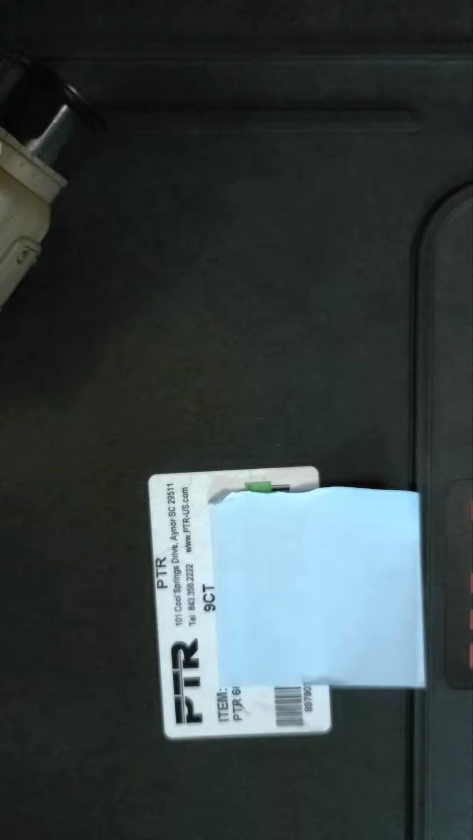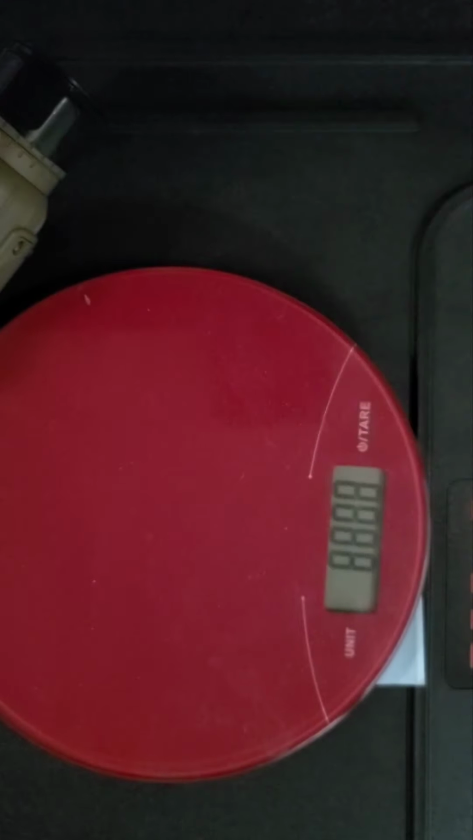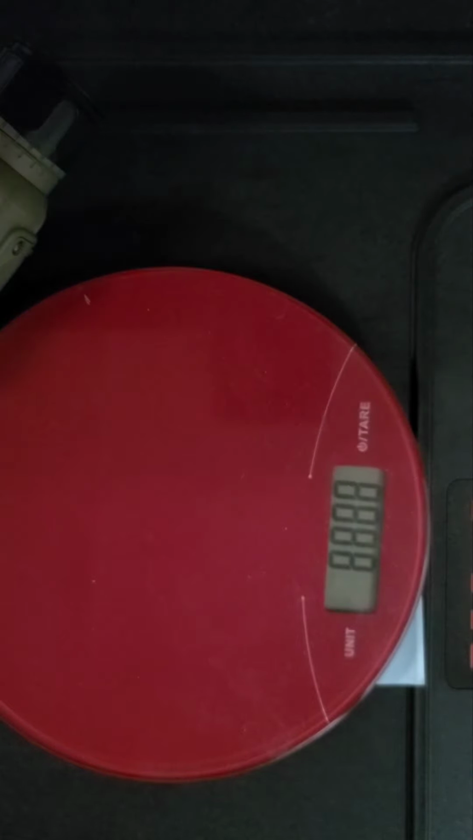So, getting into the length and the weight of this, we'll start off with the weight. Go ahead and start the scale up.